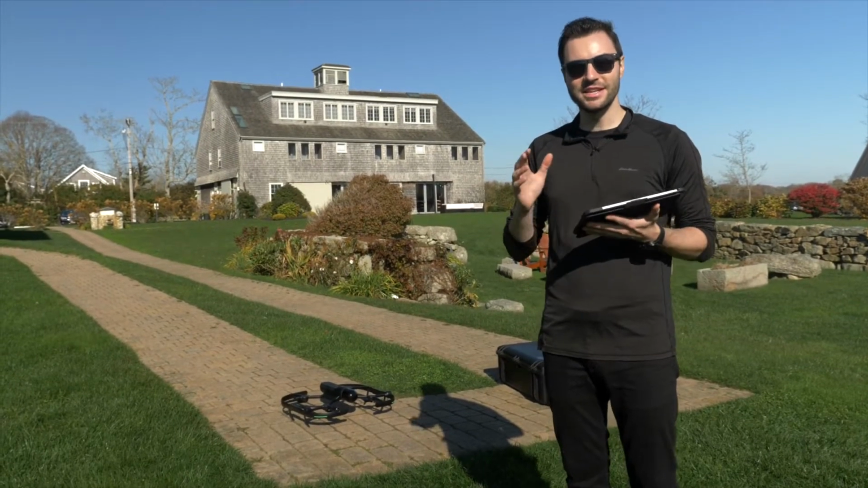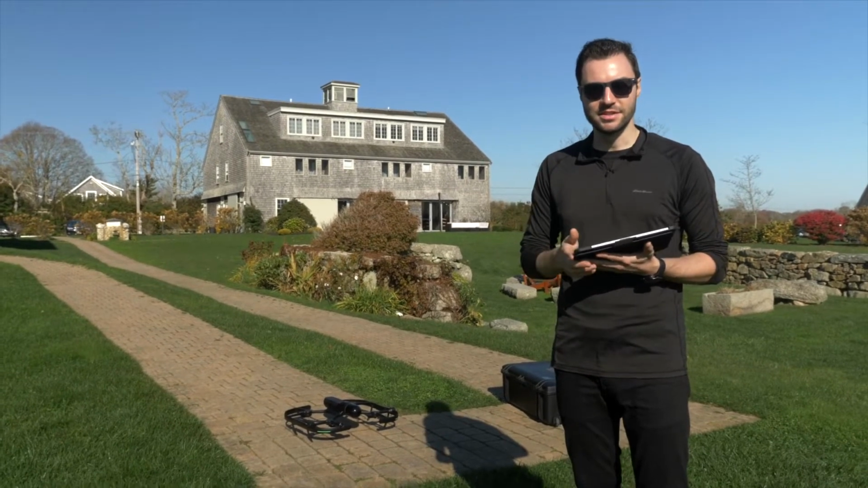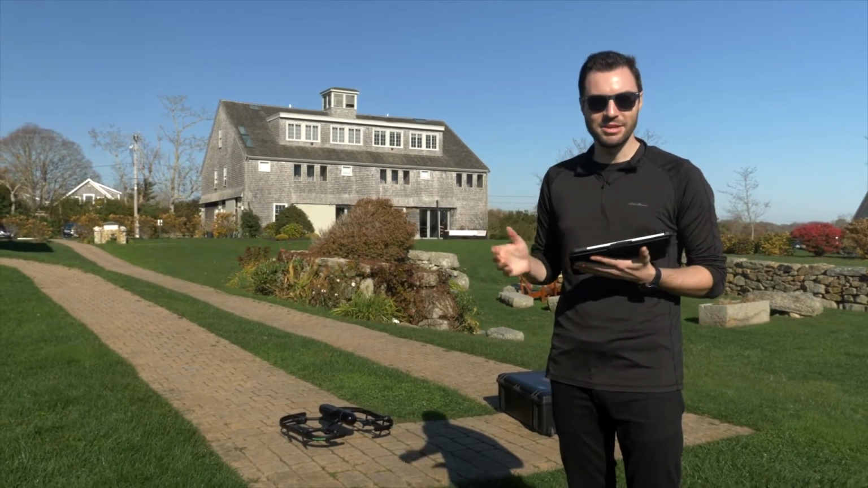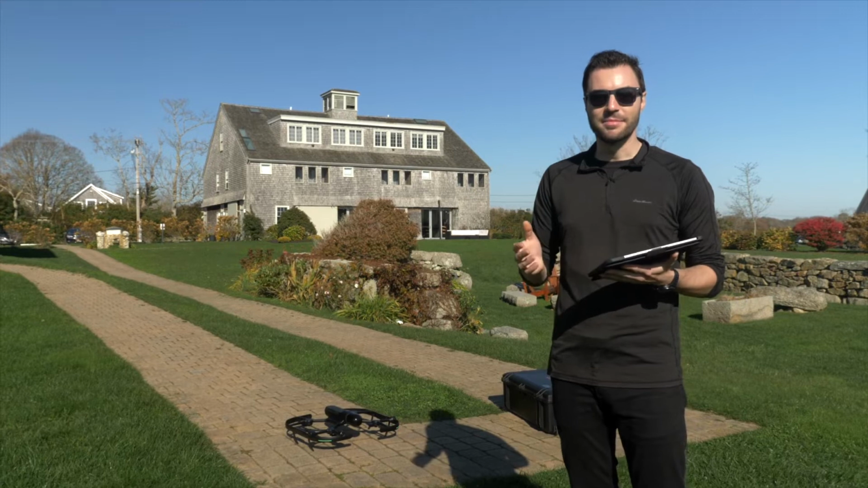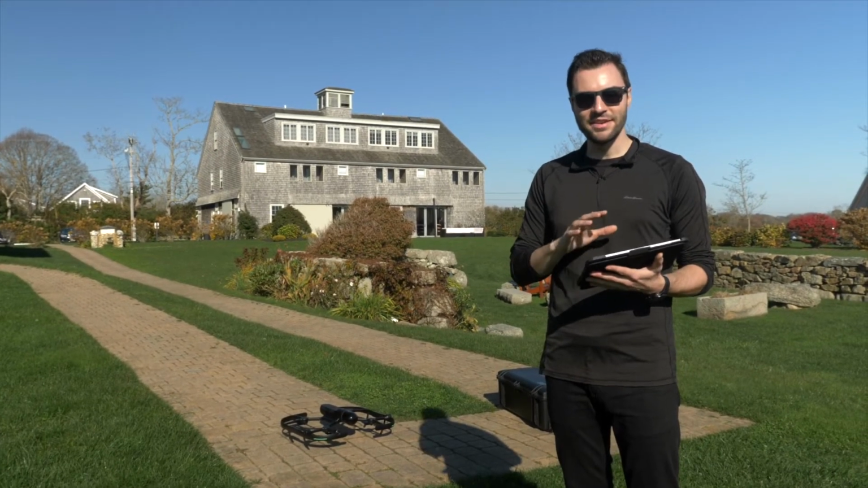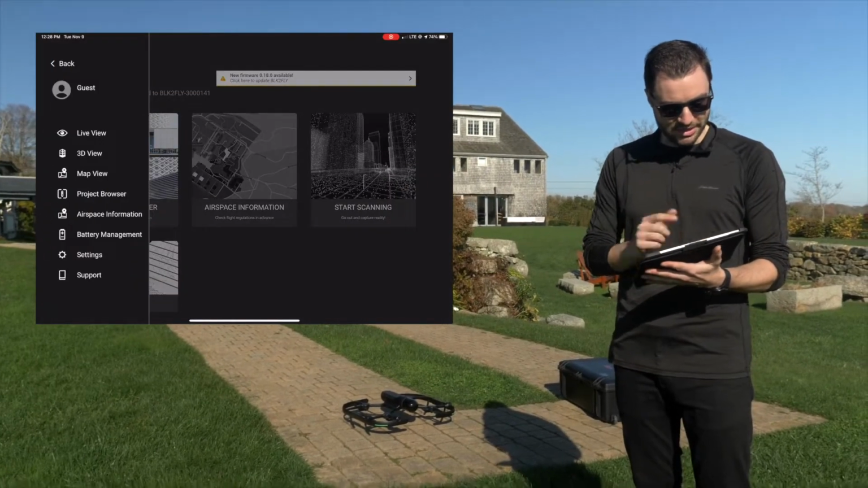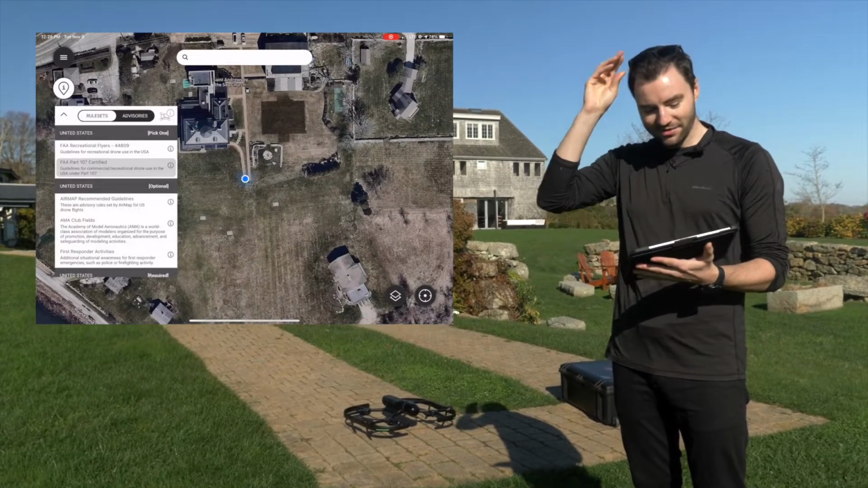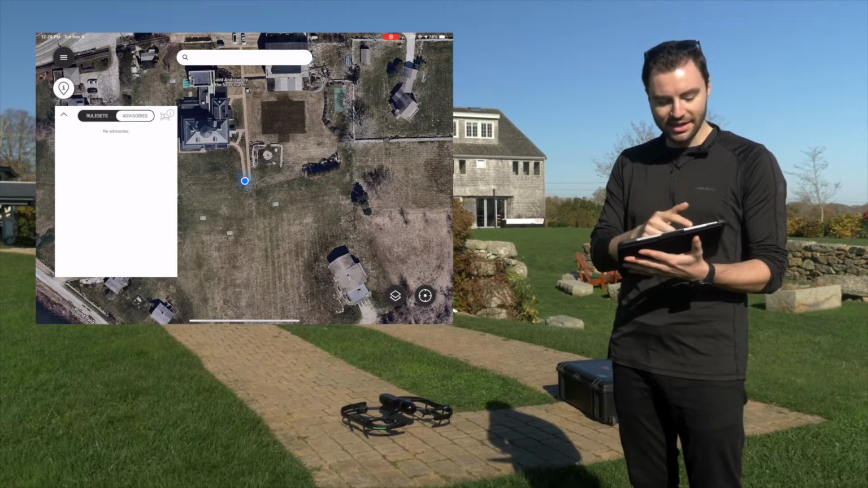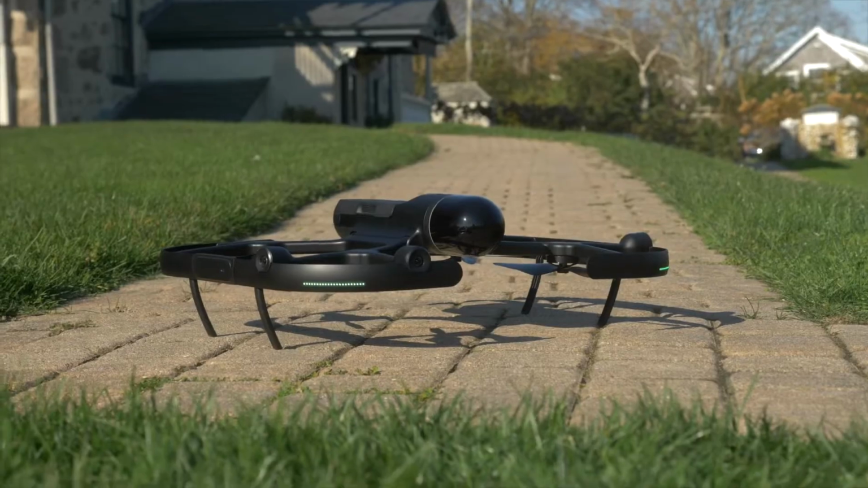Before I take off, I always like to take two things into consideration: the weather and the local airspace regulations. For weather, it's a beautiful day, it's a little bit windy, but nothing that the BLK2FLY can't handle. As for airspace regulations, everything is made really easy with the BLK2FLY Live App because it's built into the app. So if I go to the hamburger menu here and I tap on airspace information, I can see a satellite view of my location. And if I tap on advisories, I can see that there are no advisories in this area, which is great. It means I'm all ready to fly.